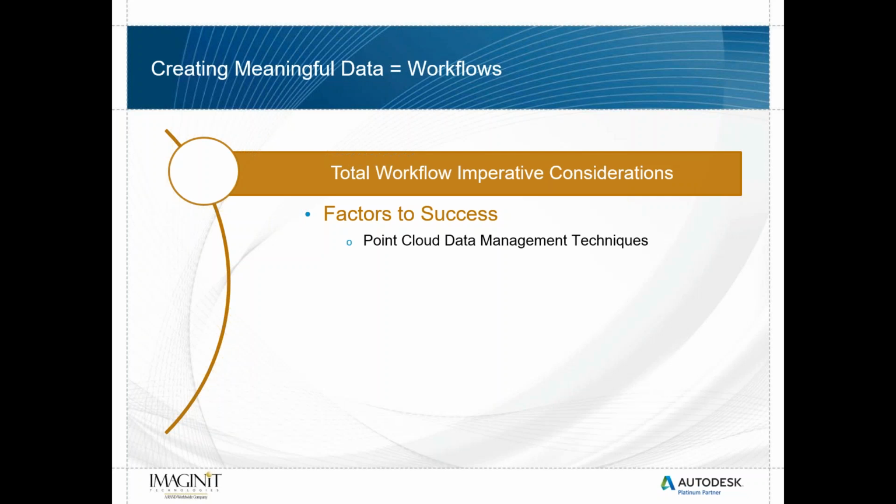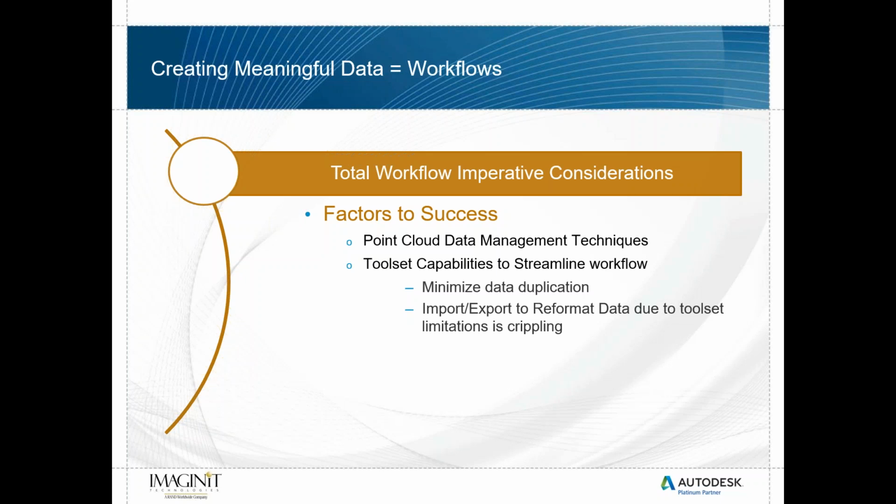Okay, and then things that we want to consider when we're working with point cloud data. Our point cloud data management. We want to make sure that that point cloud, again, isn't so large that we can't use it. We want it to be stored in a location where we can get to it and it doesn't make it slow. We want the tool set to streamline the workflow, not have to import and export and reformat data just to make it work within our CAD system.